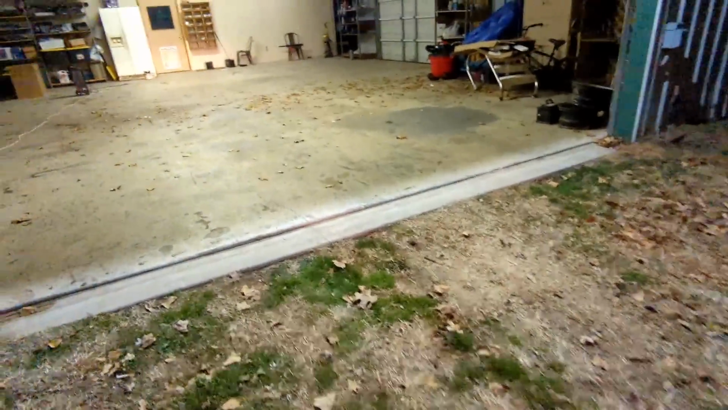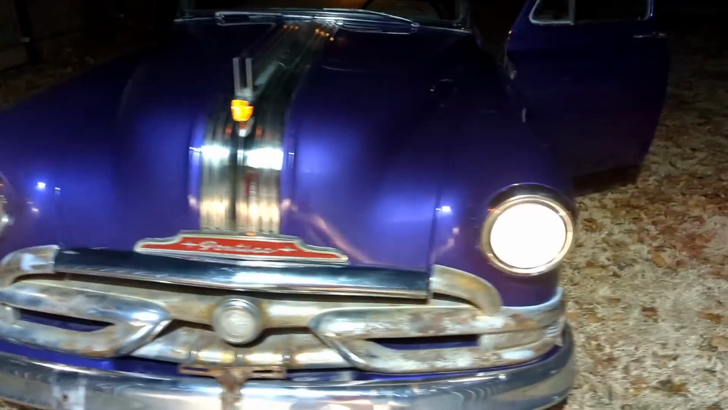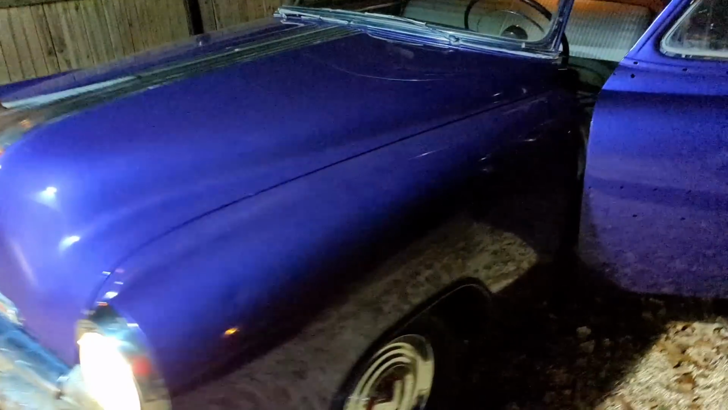All right. Pull this down. Ooh, look at them lights. She looks good, man. That paint looks really something at night, doesn't it? All right, let's take her for a run. Let's see what she does in this freezing cold weather. Oh, drop the e-brake.